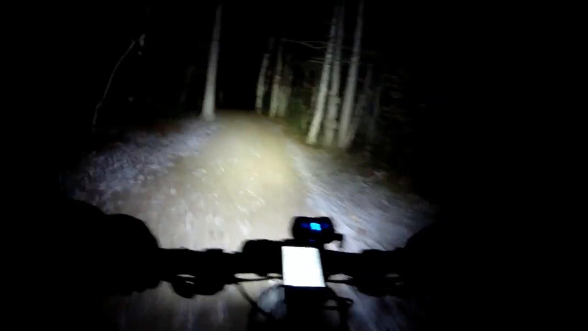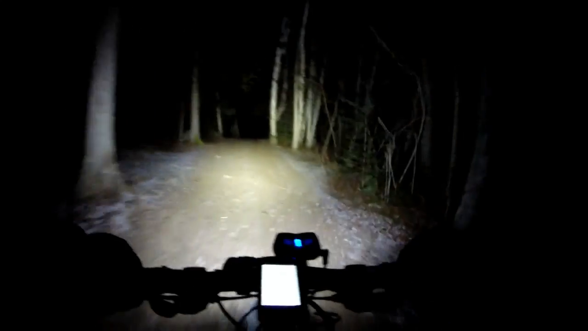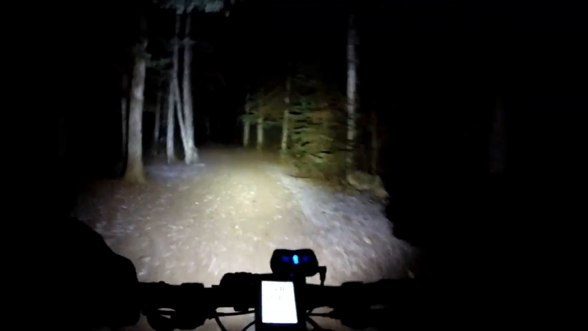I found that I definitely wanted more throw, the light to be thrown further, so that's where the headlamp comes into play. Like the lens design on it is for throw. It's a narrower beam that has quite a bit of throw, so you can specifically look at specific things.